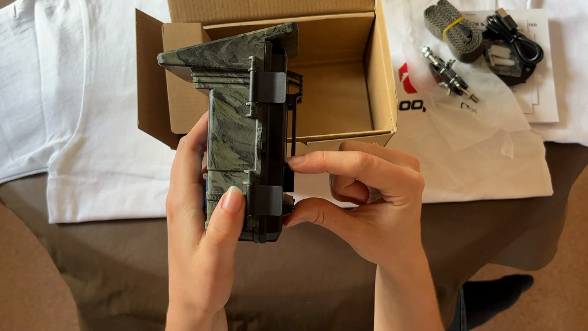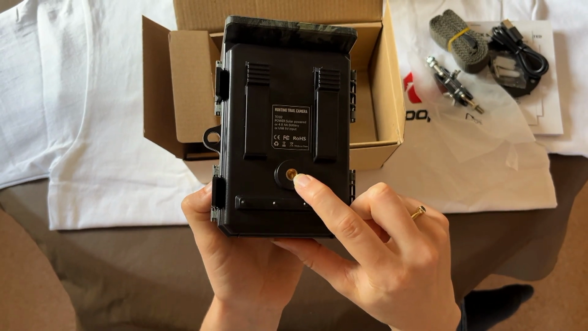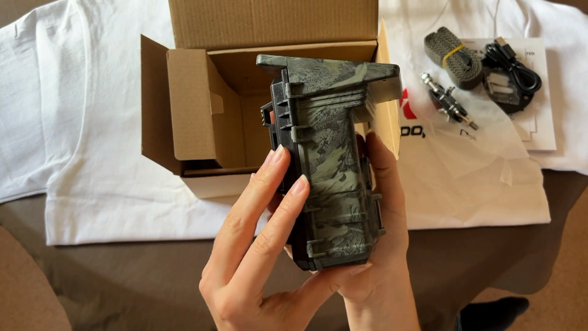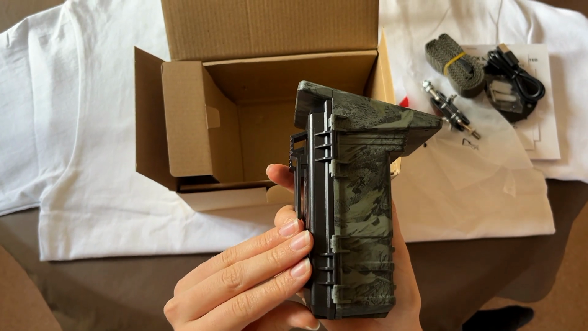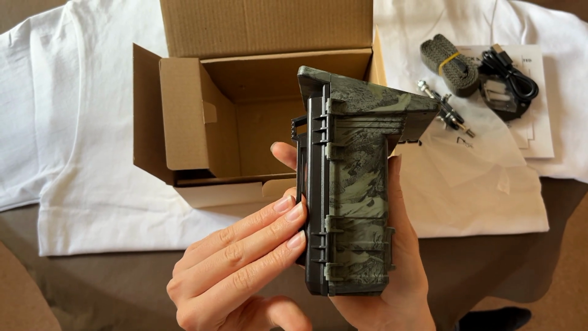This section is where you put the tree strap itself to keep it attached to a tree. And this screw hole here is where you attach the wall mount if you want to include that. So that's all the features from the outside of the camera. You can see here it's also got a heavy duty hinge, which is really important again if it gets attacked by an animal or hit by a fallen tree or something like we've had before on one of our cameras. It means the camera won't be broken.